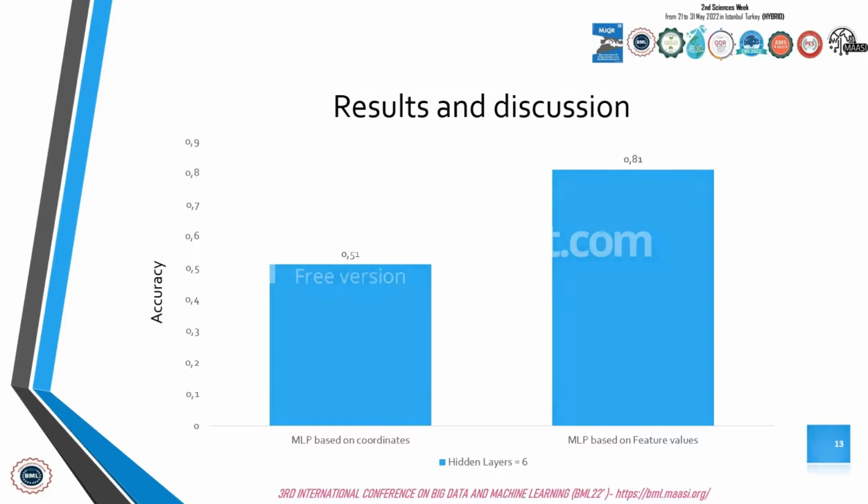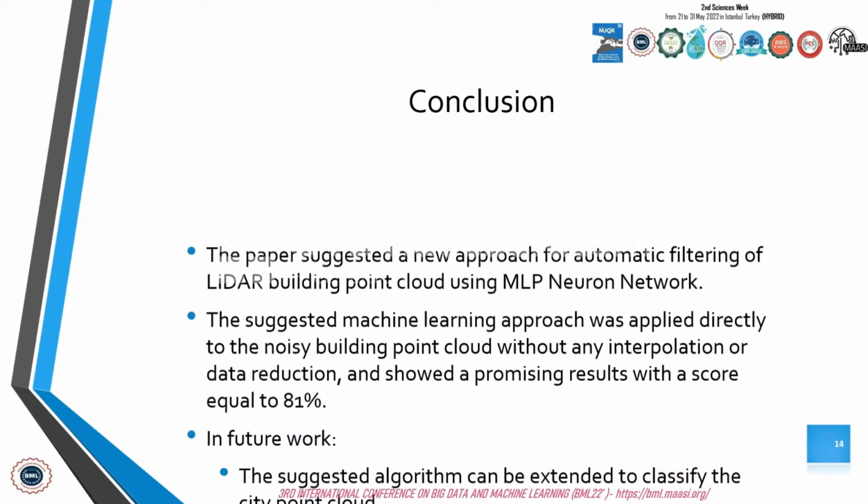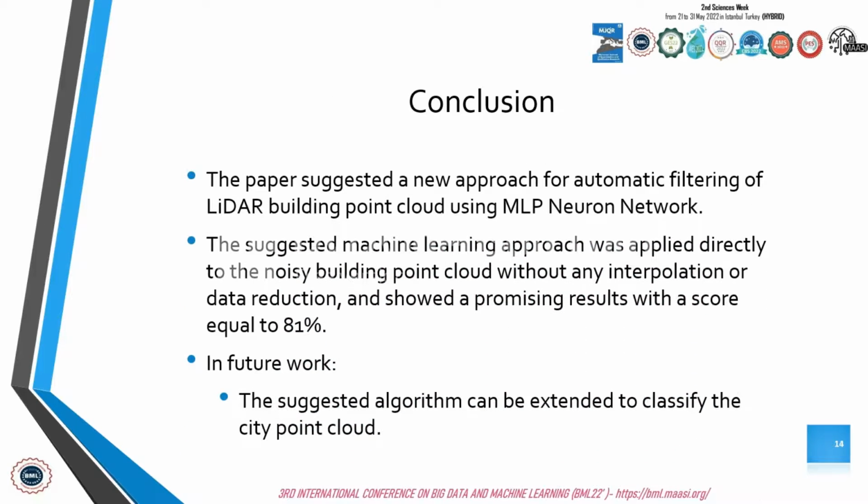So to sum up, the paper suggested a new approach for automatic filtering of LiDAR building point clouds using a multi-layer perceptron neural network. The suggested machine learning approach was applied directly to the noisy building point cloud without any interruption or data reduction, and showed a promising result with a score equal to 81%. With that, we have achieved the objective of this research. So for our future work, the suggested algorithm can be extended to classify city point clouds.